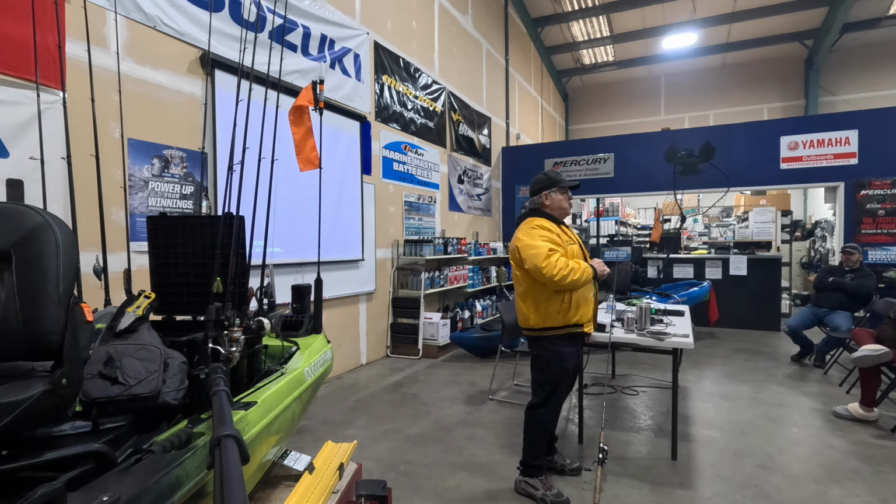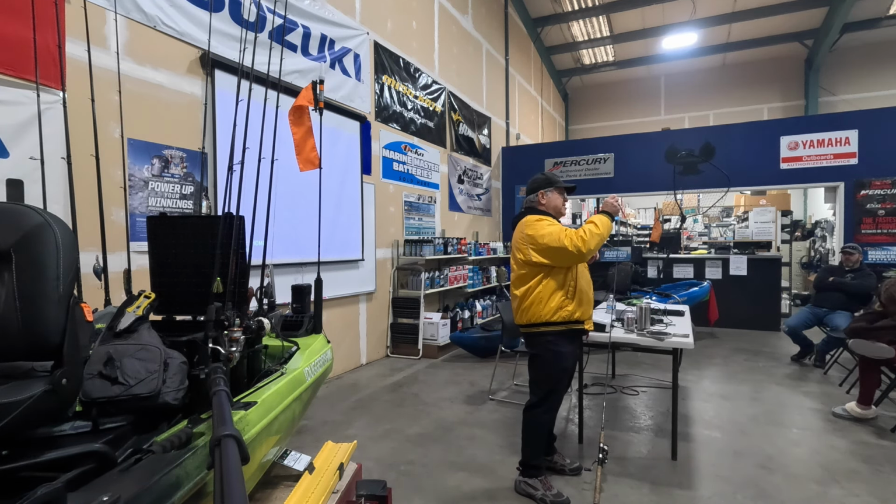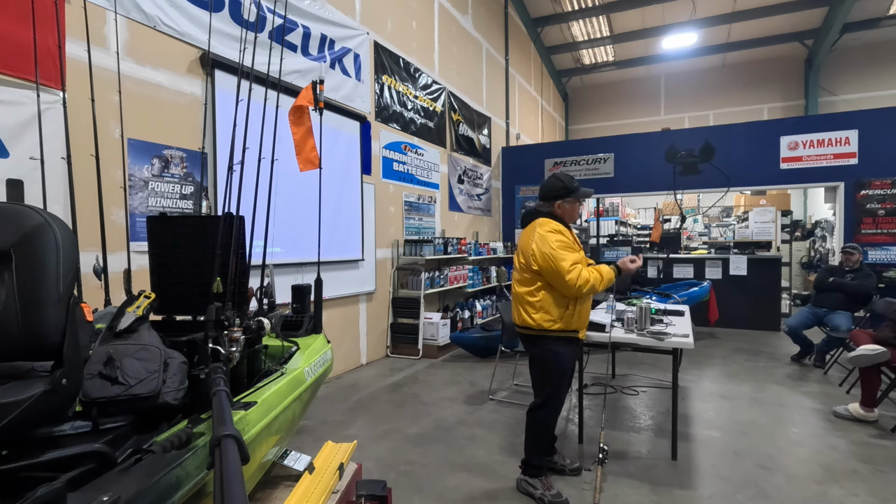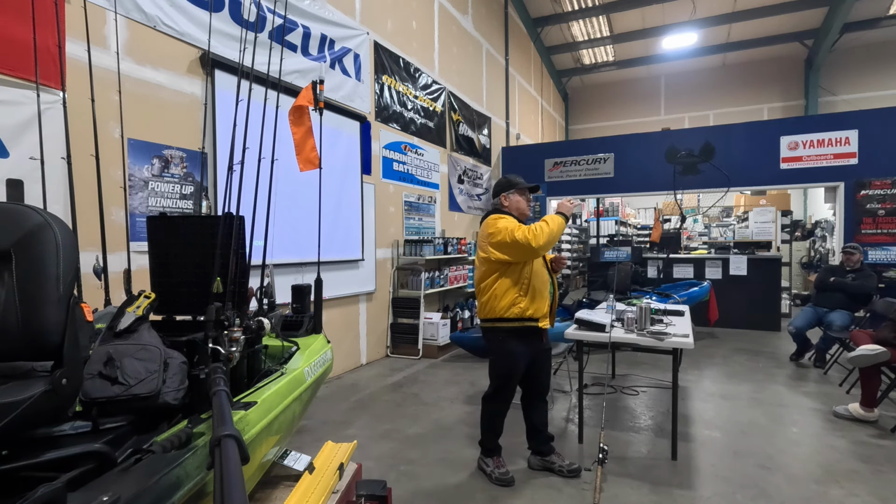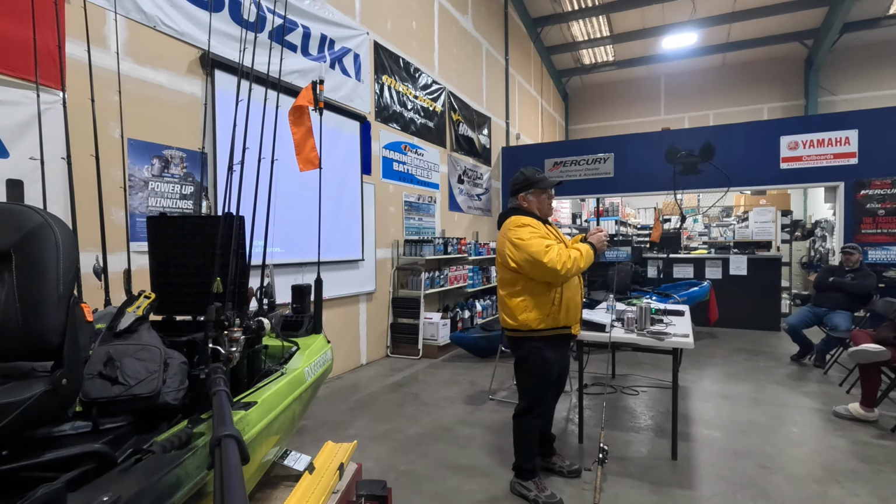But the other reason you want to stay as small as you can on the hook is because a smaller hook is lighter in weight. And by being lighter in weight, when you vibrate your rod tip, the hook weight is not dragging the bait down and dampening the action that you're trying to impart on the worm. So you try to balance everything.